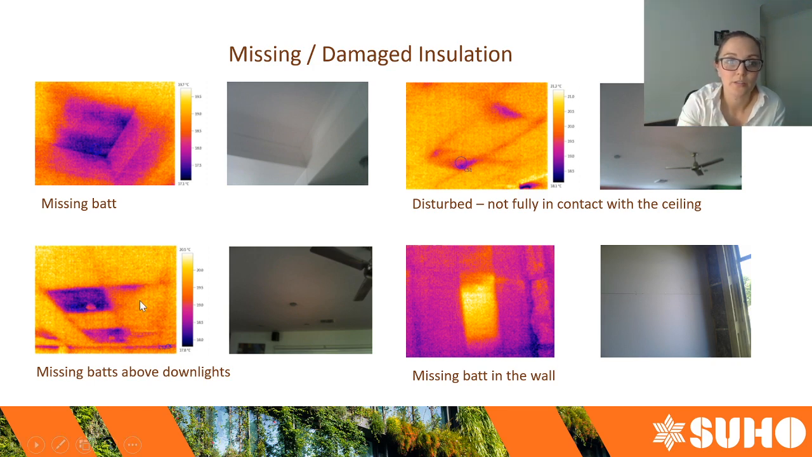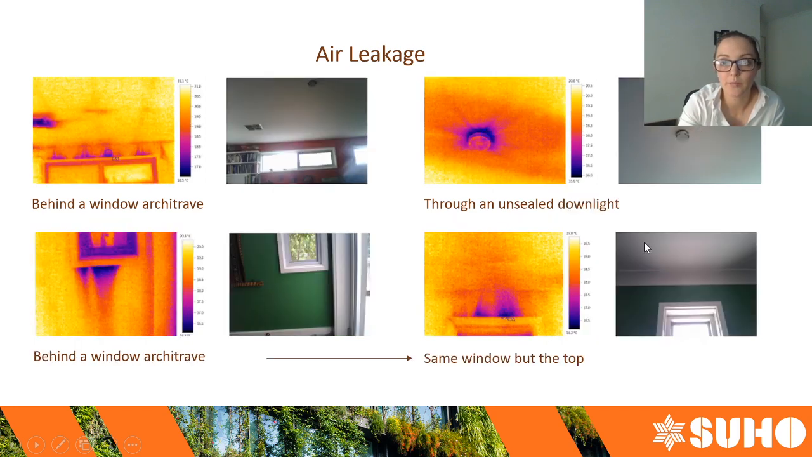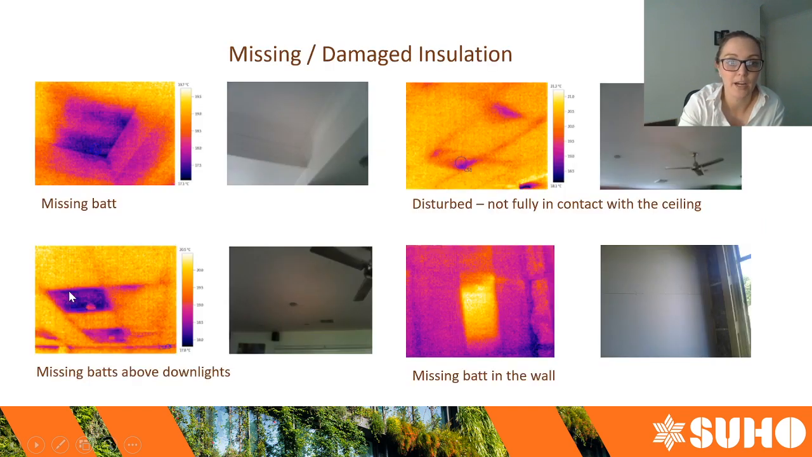So not only have you got leaking downlights like this one, providing that they have fire rated caps above them, of course, you've got leaking downlights and you've got missing insulation. So those sorts of things, when we do energy assessments, we do a ceiling insulation loss calculation if you have downlights that don't have fire rated caps on them. We calculate the missing insulation around each downlight. We count the downlights, and then we have a certain area around each downlight that we have to subtract from the R value.